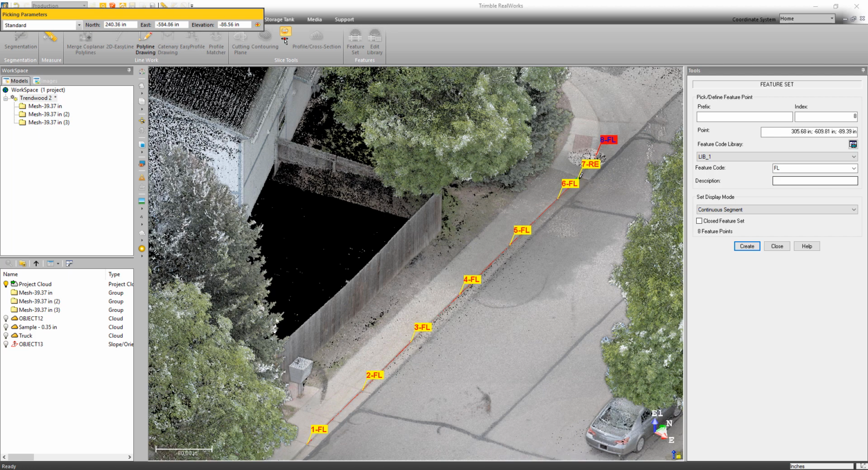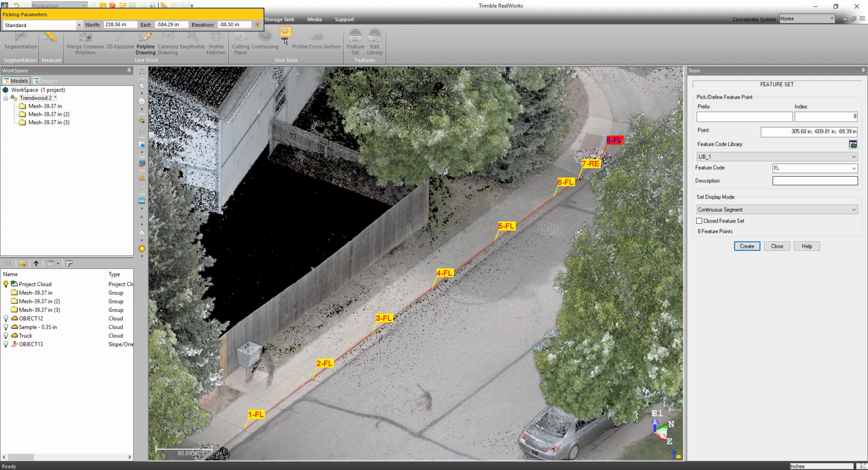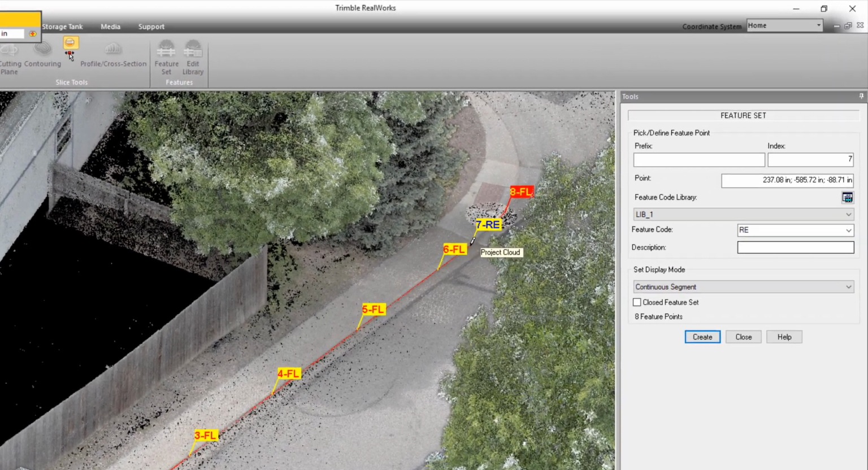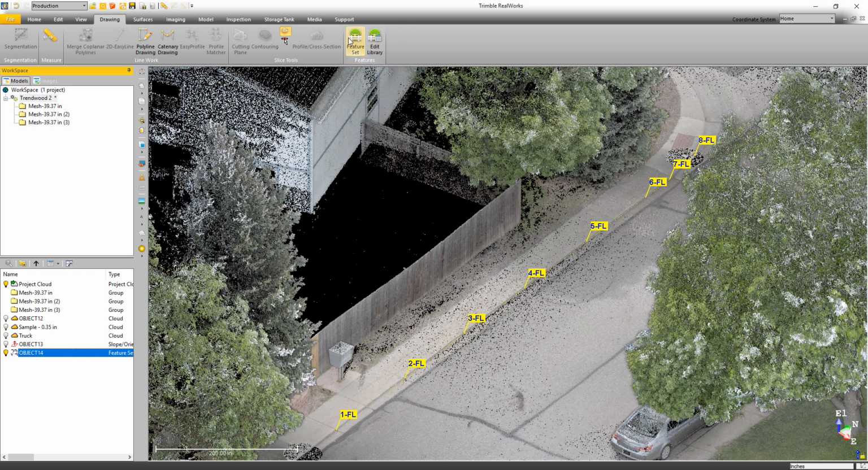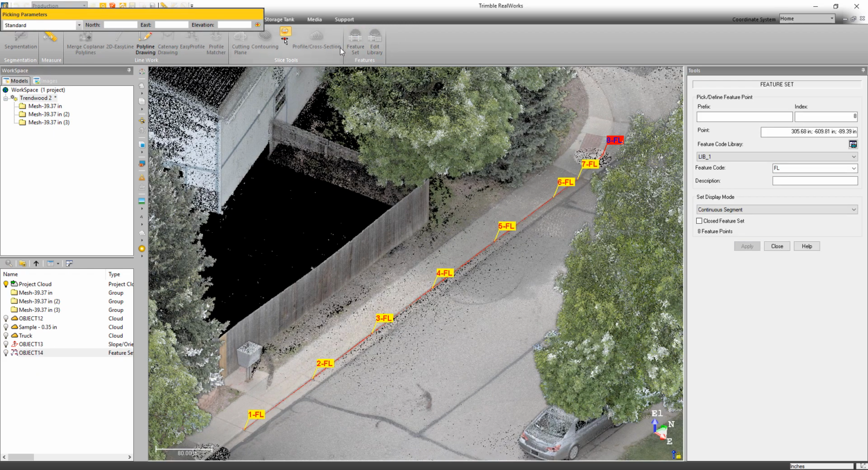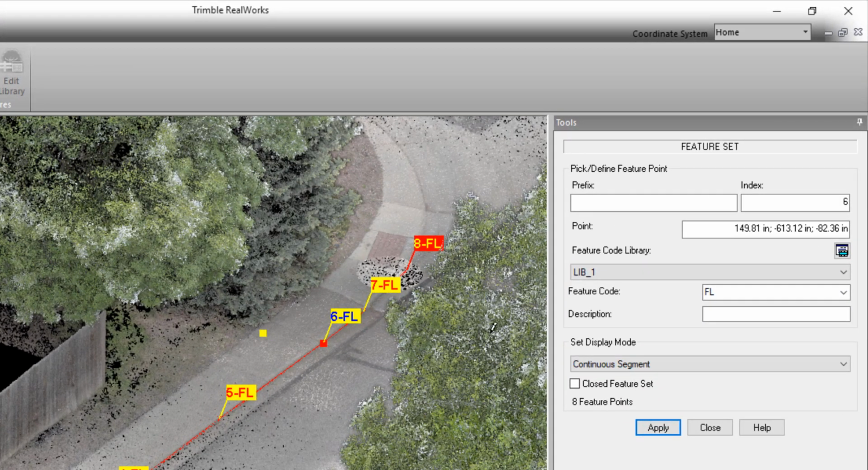With this release, we've given you the ability to make edits to features while you're still in the feature set tool. For example, this feature code 7 has got the wrong code, so I'm going to select it and then change it to the right code. We've also added the ability to select previously created feature sets and make edits to those as well. In this case, I'm selecting feature code number 6 and just moving it to a new position.